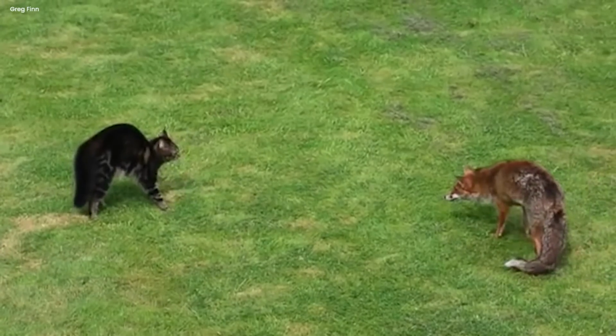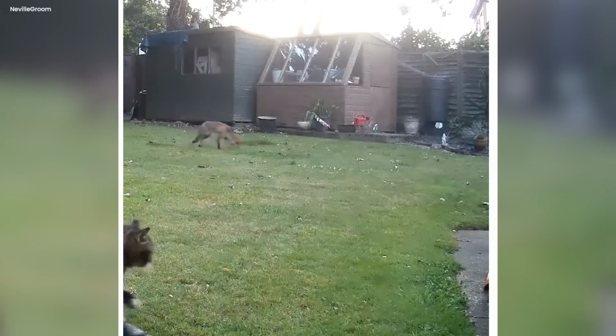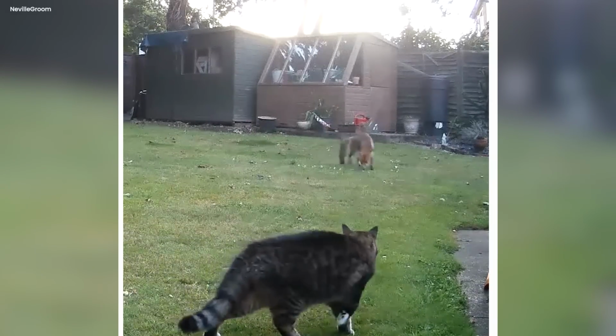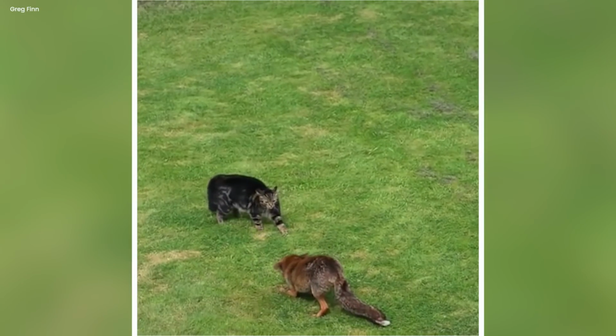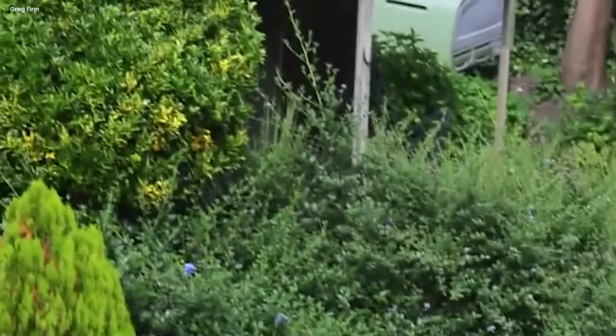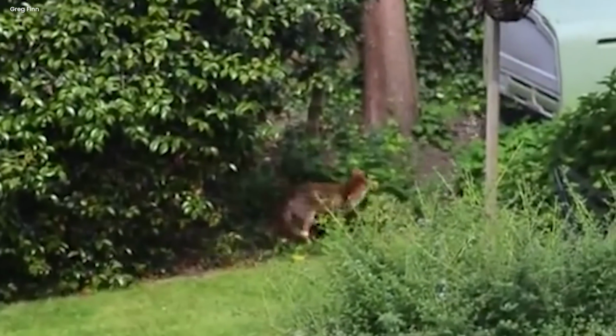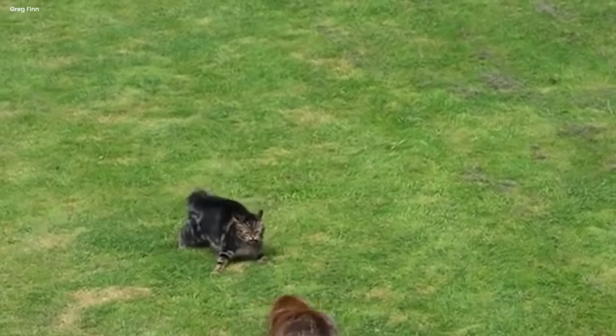But the fox was very determined, like it had its own secret plan. The garden seemed to hold its breath, waiting for something to happen. And then, out of nowhere, the black cat made a run for it. It was like a ghost in the night, running so fast, leaving everyone puzzled. The fox, like a fiery shadow, chased after the cat, but it couldn't catch up.